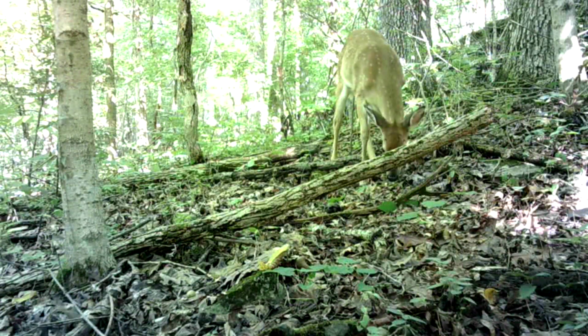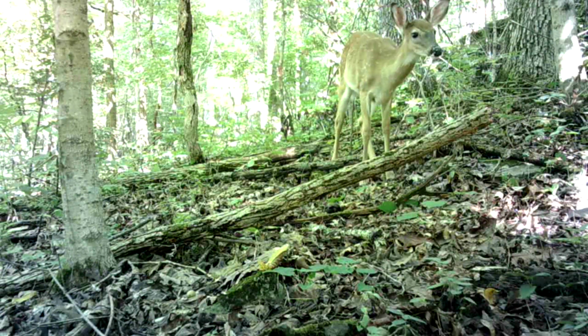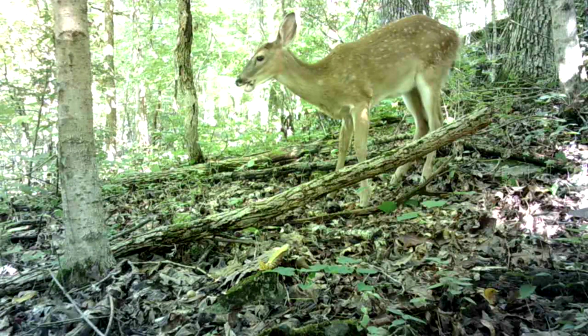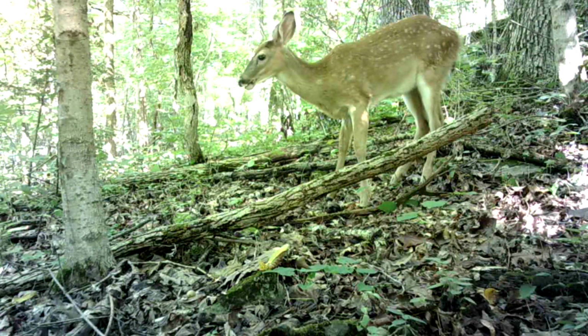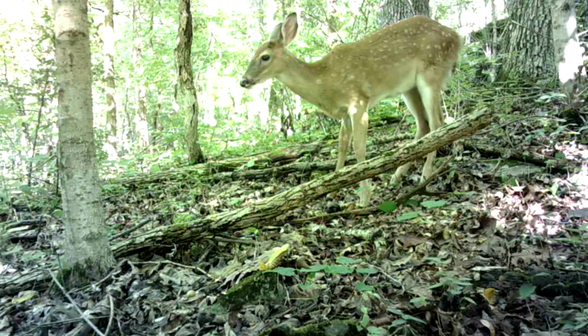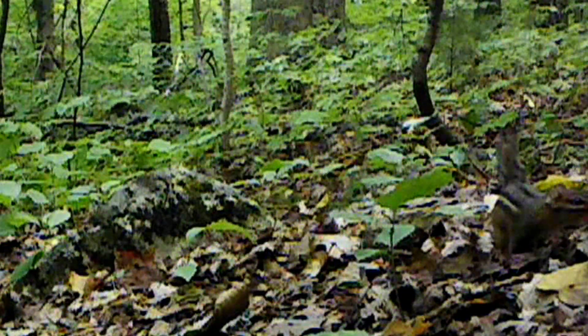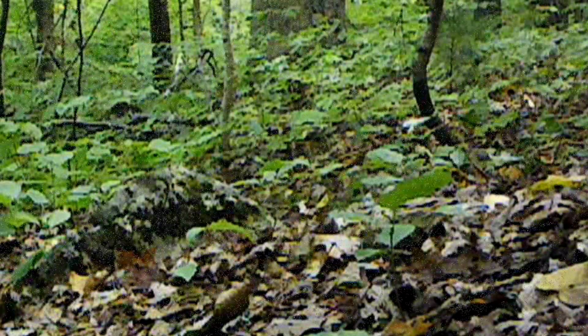Well, the deer sure love these acorns. They're falling everywhere in these woods. And these fawns, that's their first taste of it. Their first taste of fall coming in too. And they loving these acorns. And all the other animals are too. The little ground squirrels is busy carrying them off.